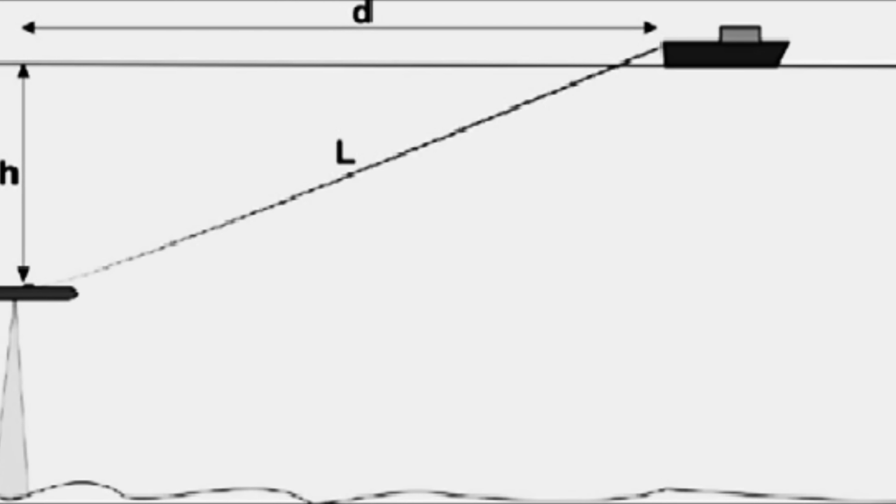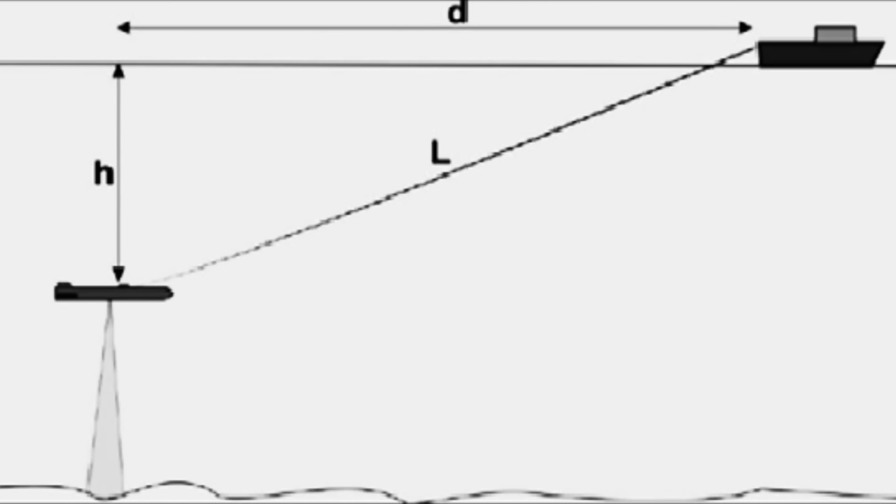Because the fish isn't straight up and down, it's trailed behind on a cable, and as soon as you slow the boat down, there's slack in the cable and down it goes into the mud. That distance between where the fish is and where the boat is called layback.